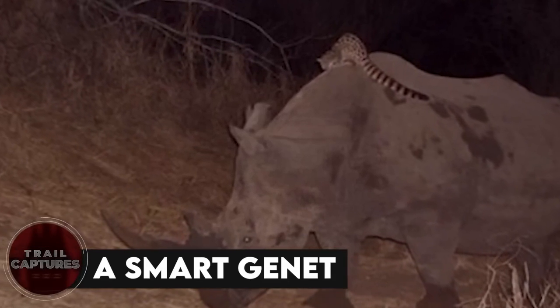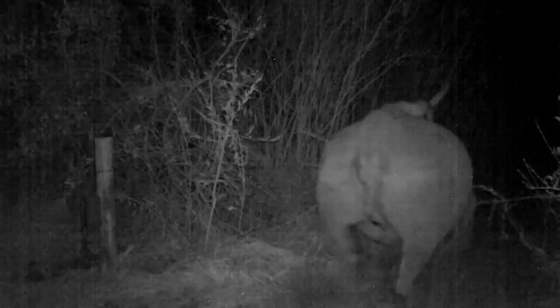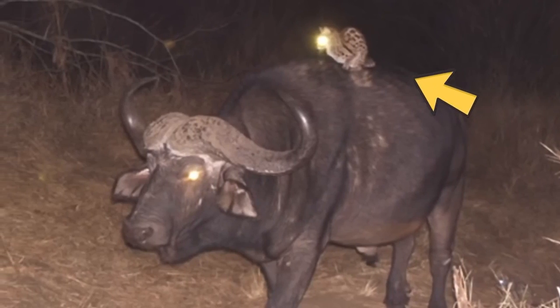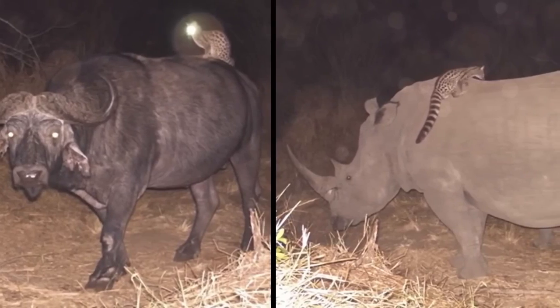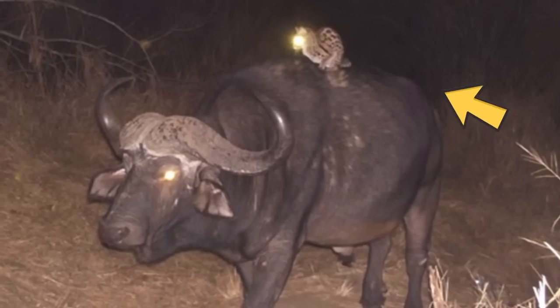A smart genet. Even though the video was recorded in 2014, people still can't believe what they saw. The motion detecting trail camera sensed someone passing by one night and took some photos and a short video. Those photos showed a genet riding on big animals like a buffalo one night and on a rhino another night. When the video was posted on the internet, it left people speechless. Experts said that the animal did it to look for prey, and from that high point, it was easier to spot one. Isn't that one smart cat?